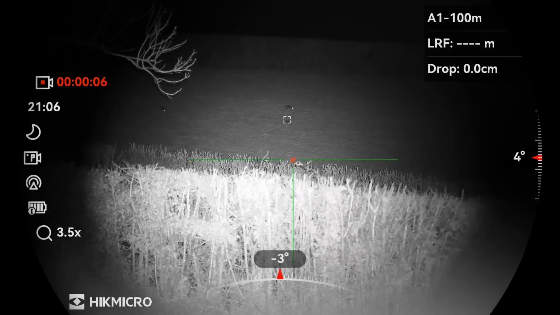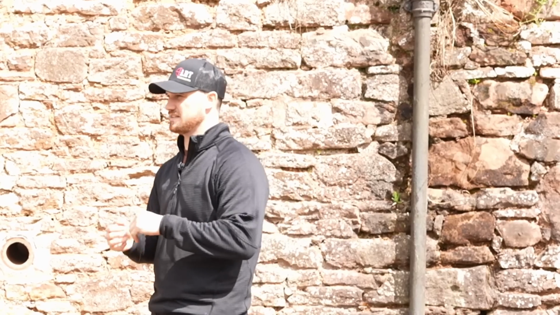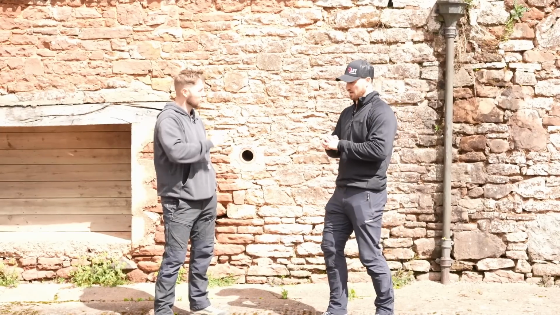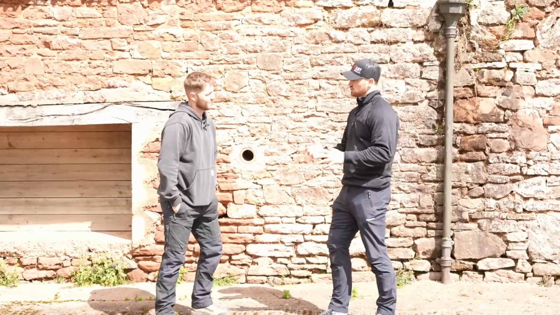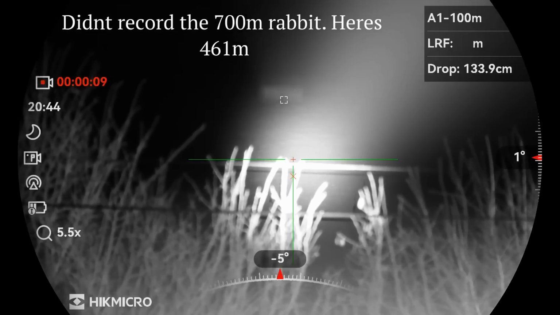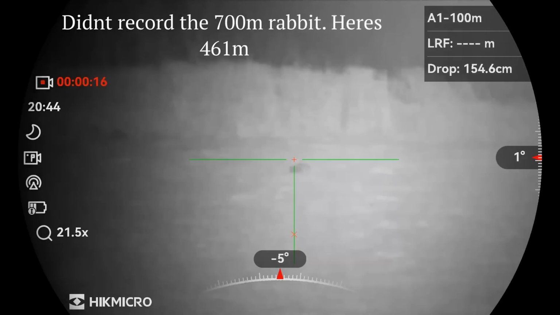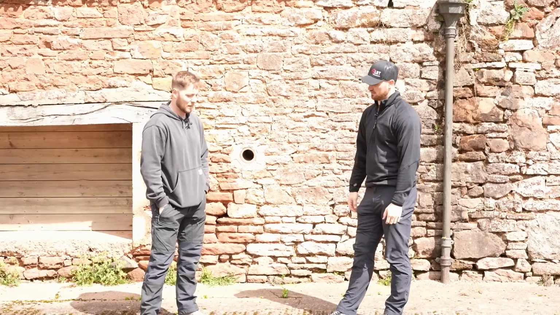Like I said, we've got some pros and cons points which we'll run through now. One of the pros I'd like to talk about is being able to pick out a rabbit at 700 metres in the night. Obviously with a good IR torch on top, but at 700 metres I was able to laser it, get an accurate distance, and I could clearly see that it was a rabbit. As far as night scopes go, that's fantastic. 700 metres is a long old way to see a rabbit. Not that I was shooting that, but the capability of the product is fantastic.